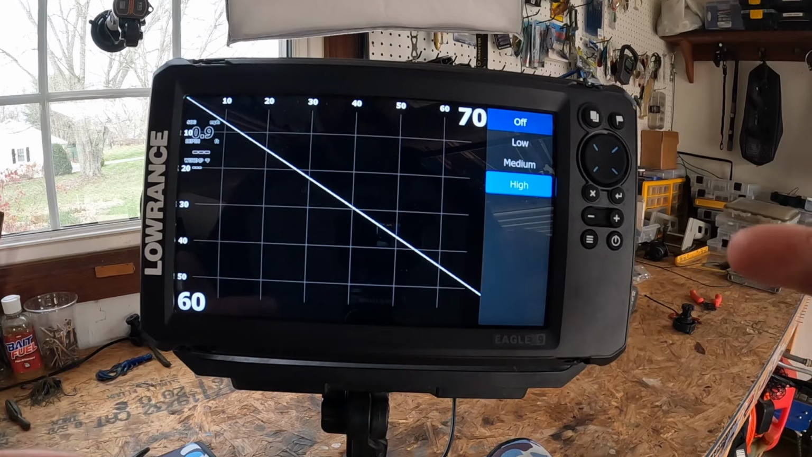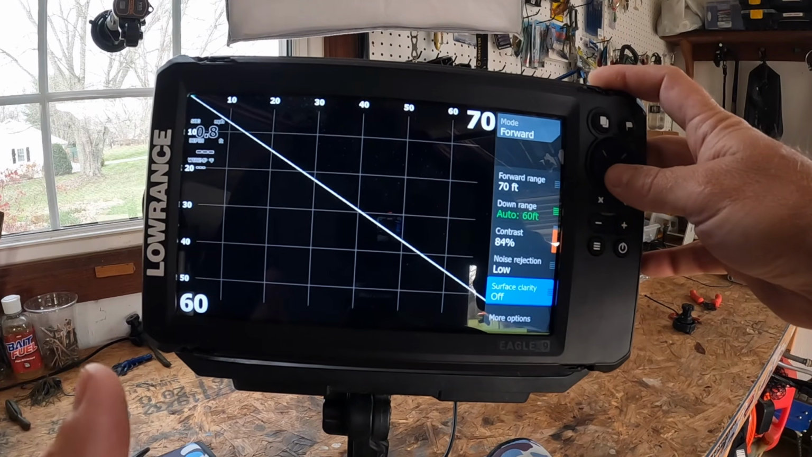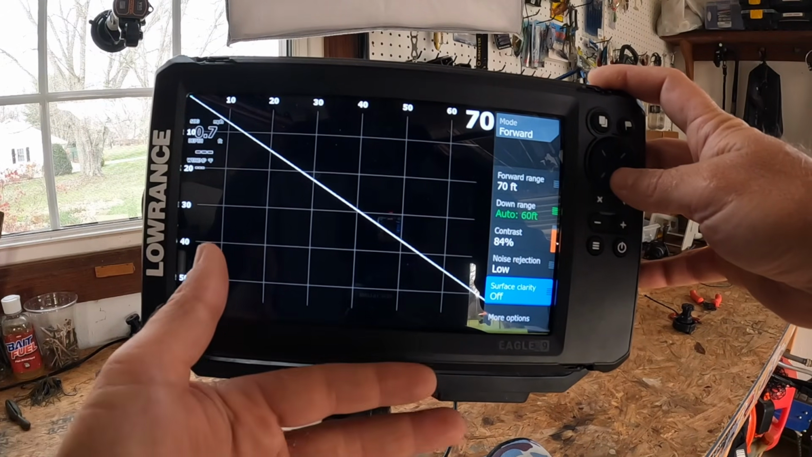And so a really quick guide on your surface clarity. Calm, you can have it off. Light wind, low. Chop, medium. If you're in rough water, you can put that on high.